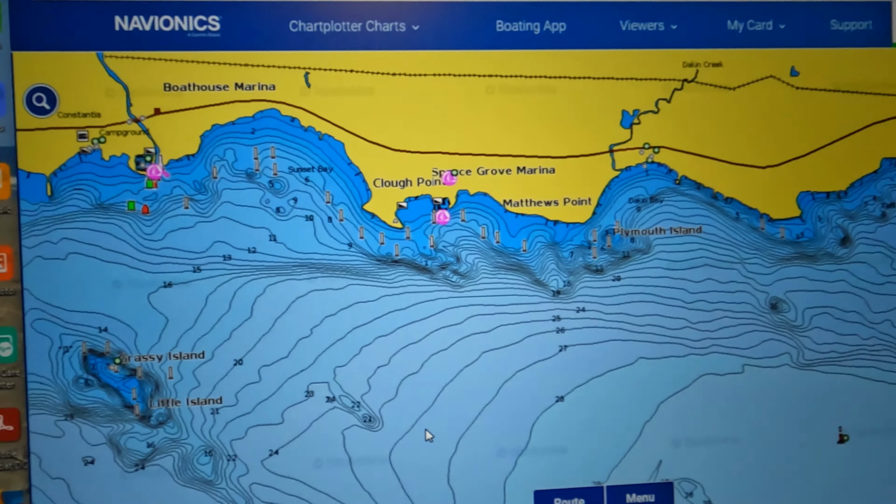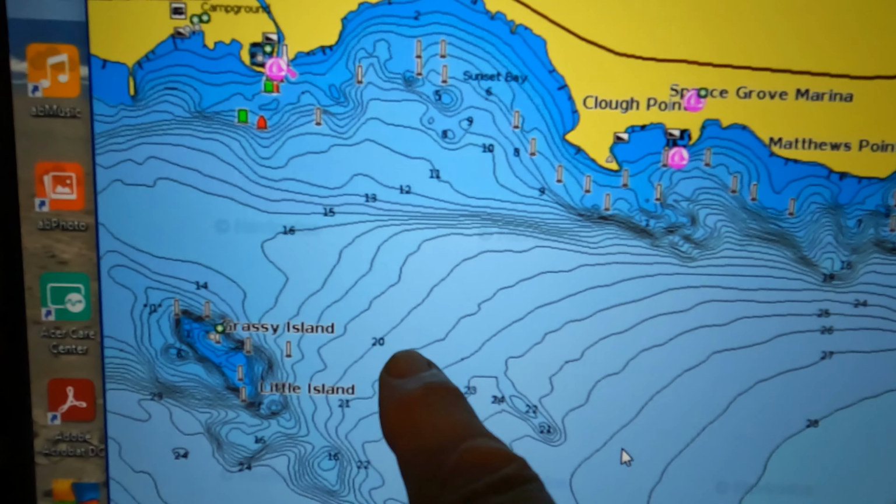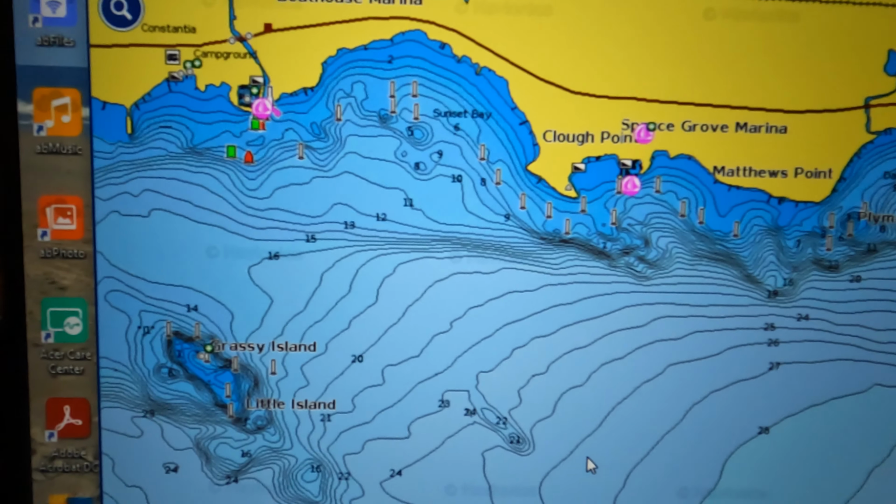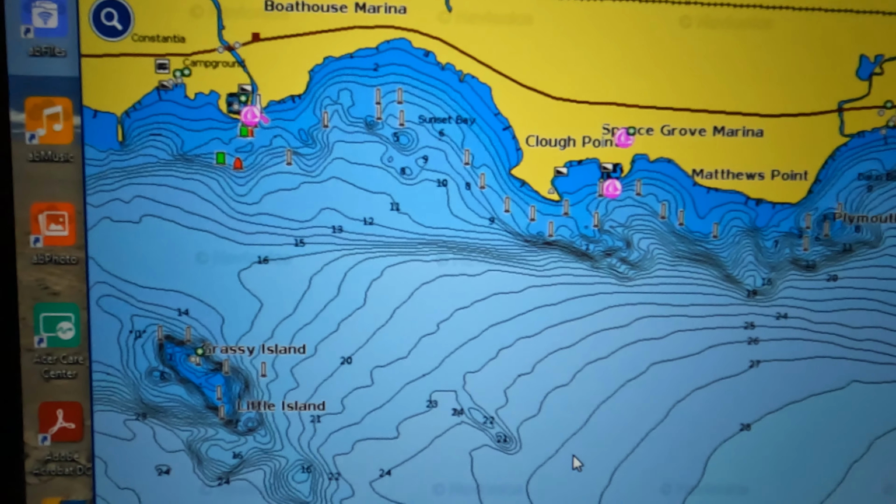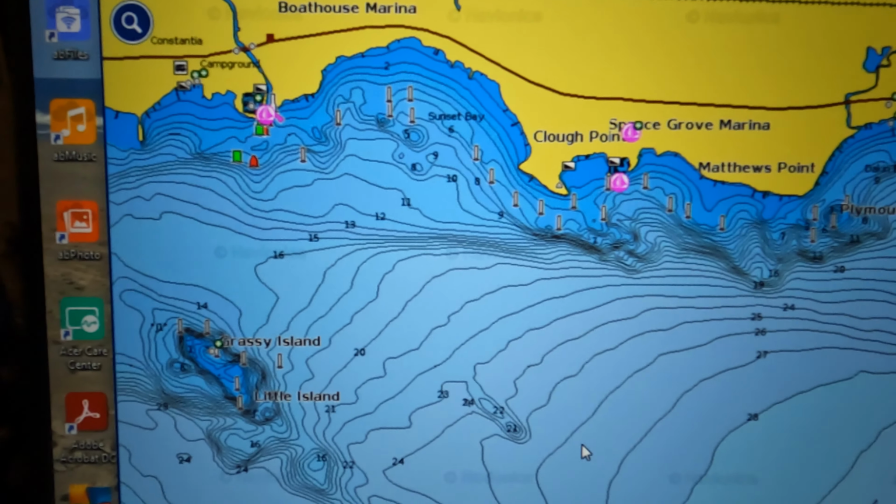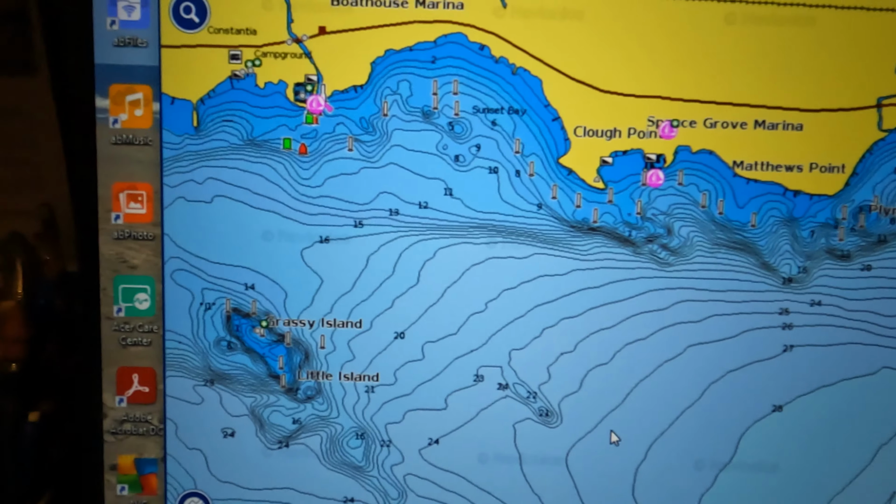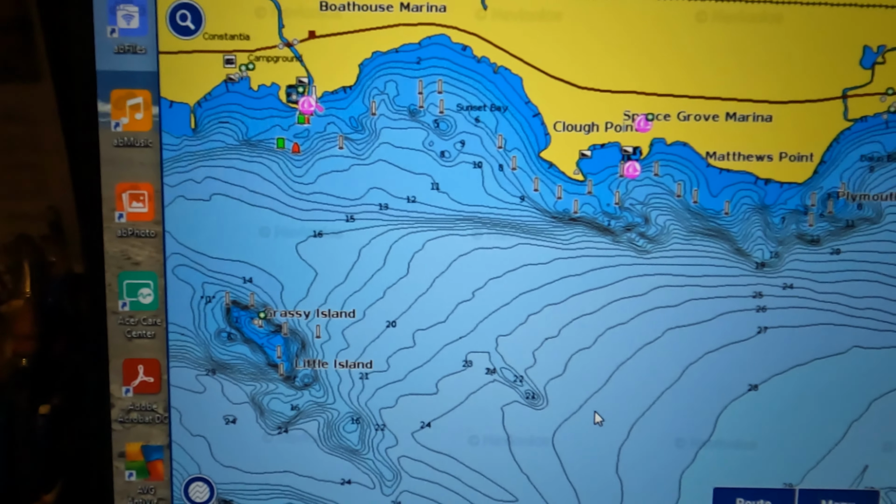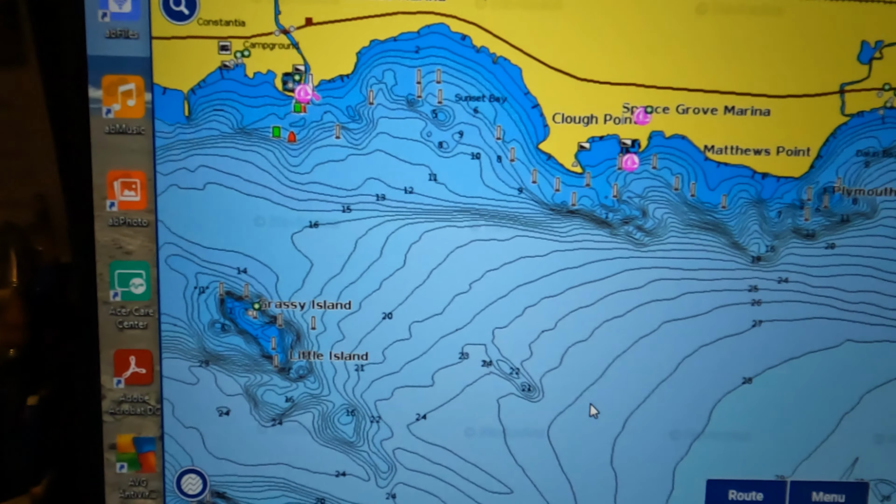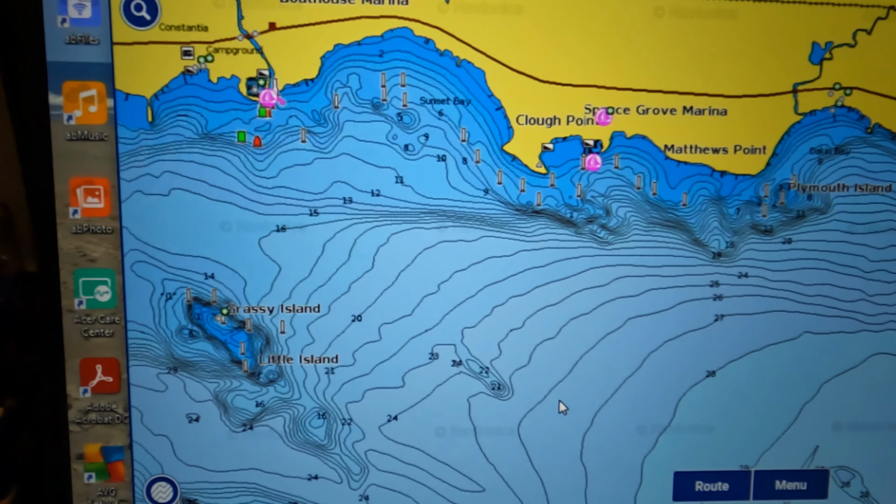Or if you're idling along and you see this little contour line right here, see it's got a little zigzag to it. It doesn't zigzag for any reason other than there's something down there causing it, right? A little rock pile, a hard spot, a shell bar, something is down there. These are the things you have to look for when you're fishing offshore in these big tournaments.